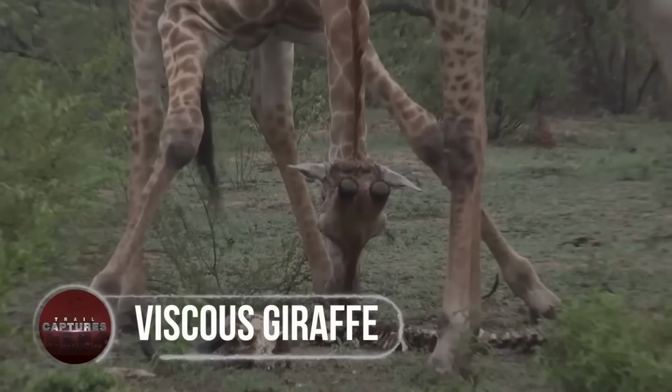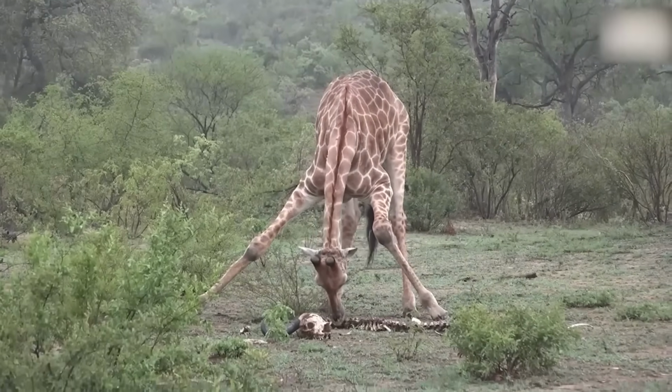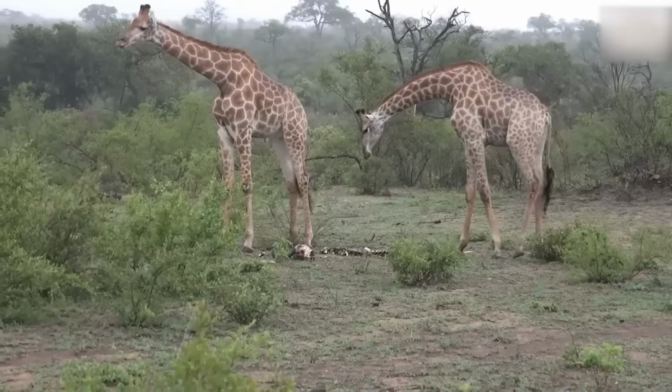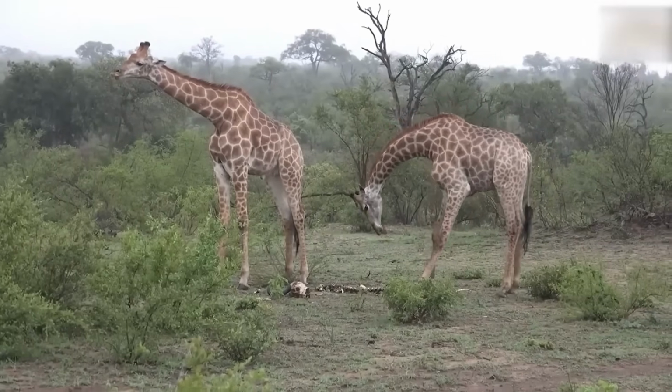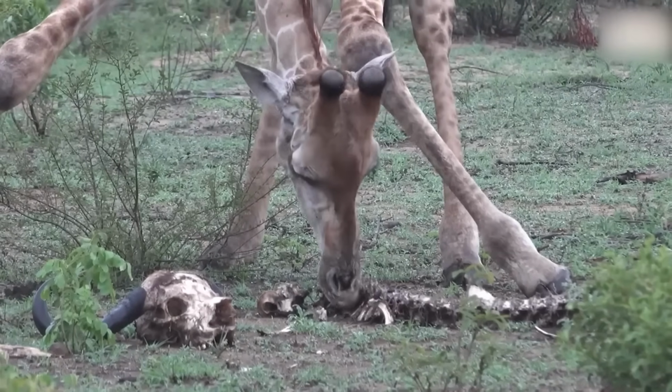Vicious giraffe. Thinking of some weird, wild events? Show me something rarer than this. I'm sure you can't beat this one. Here is a rare herd of giraffes that shocked wildlife experts when they were spotted scavenging on a buffalo carcass.